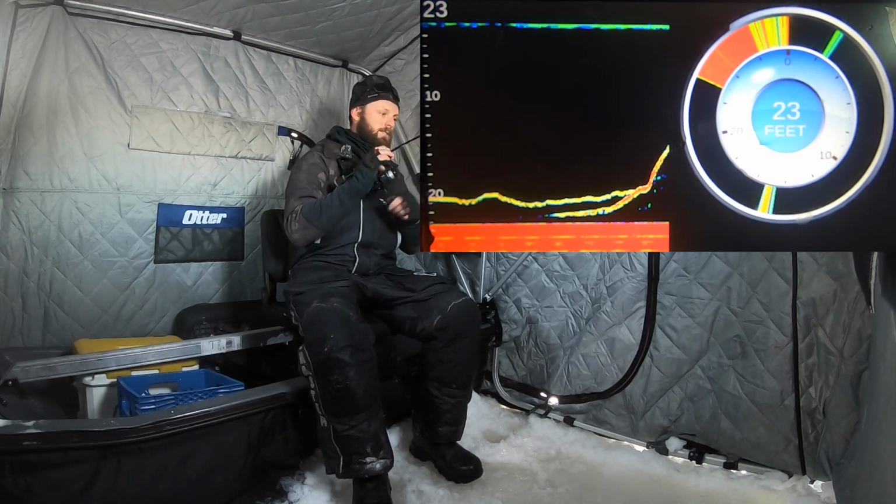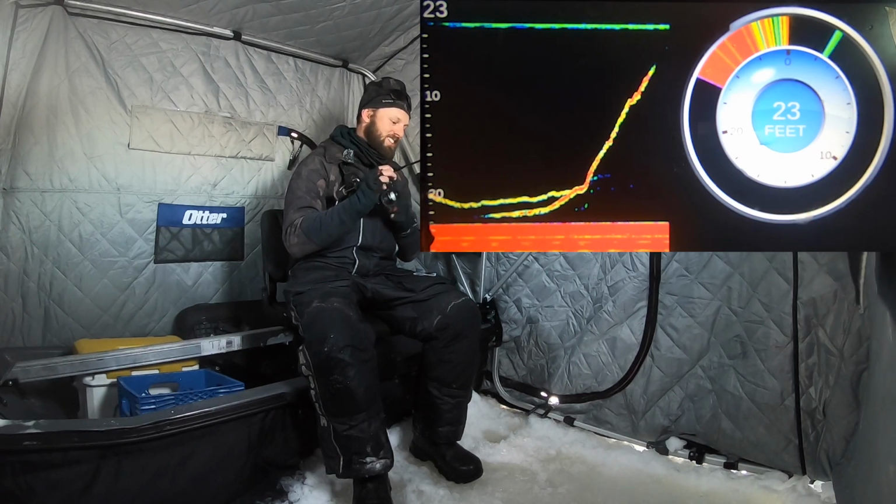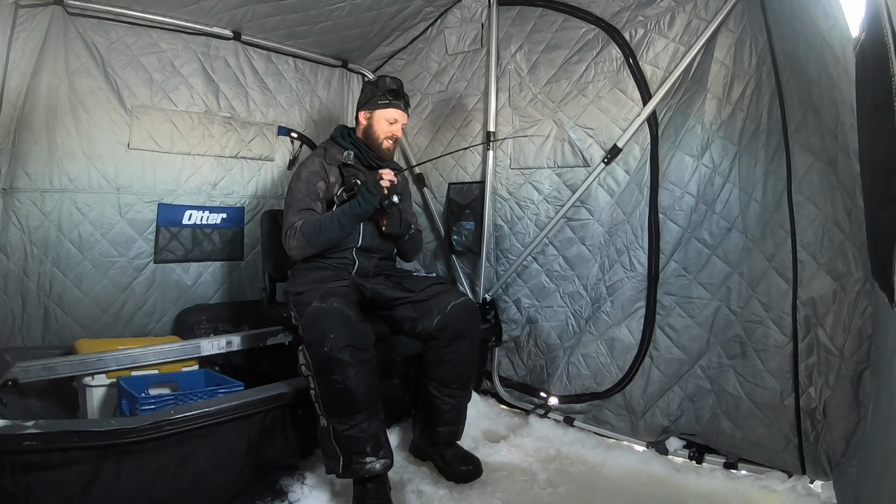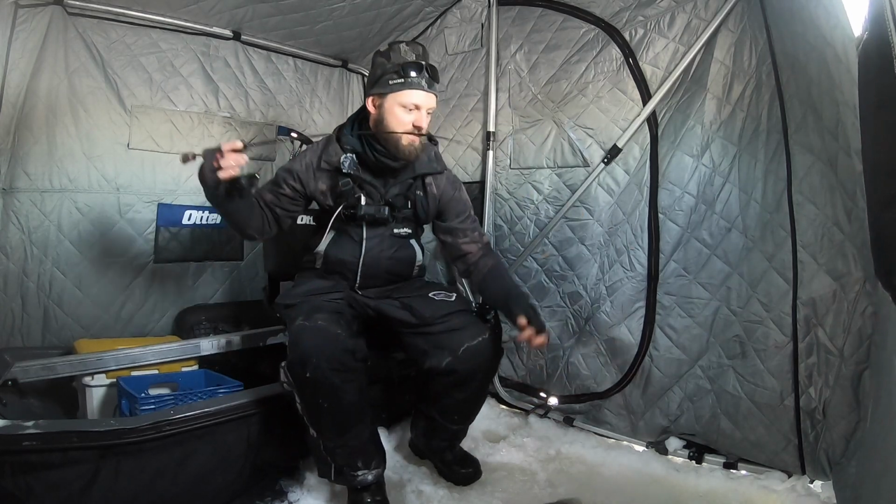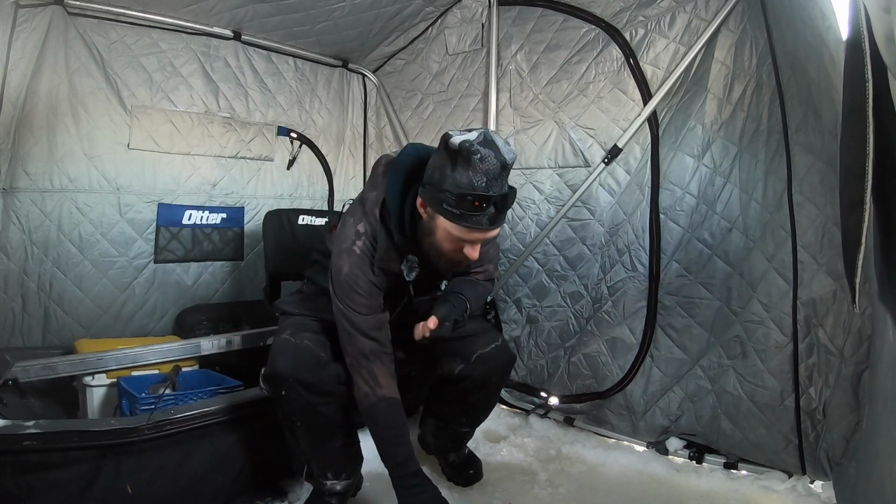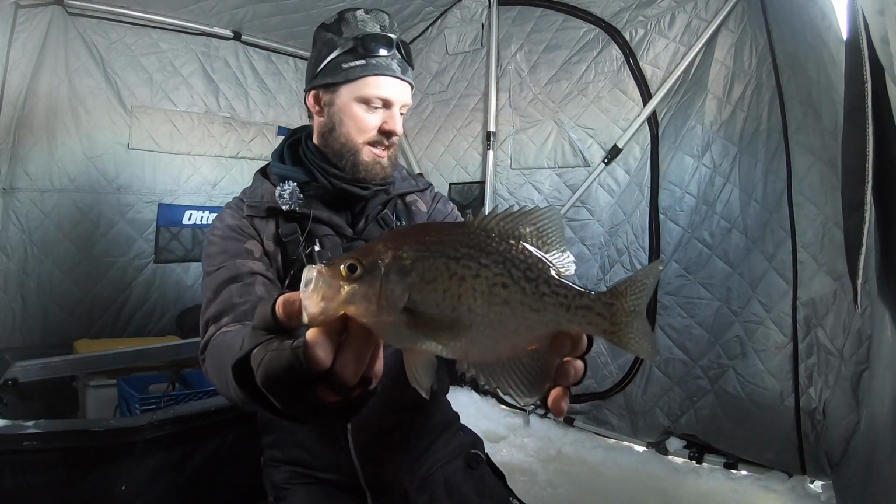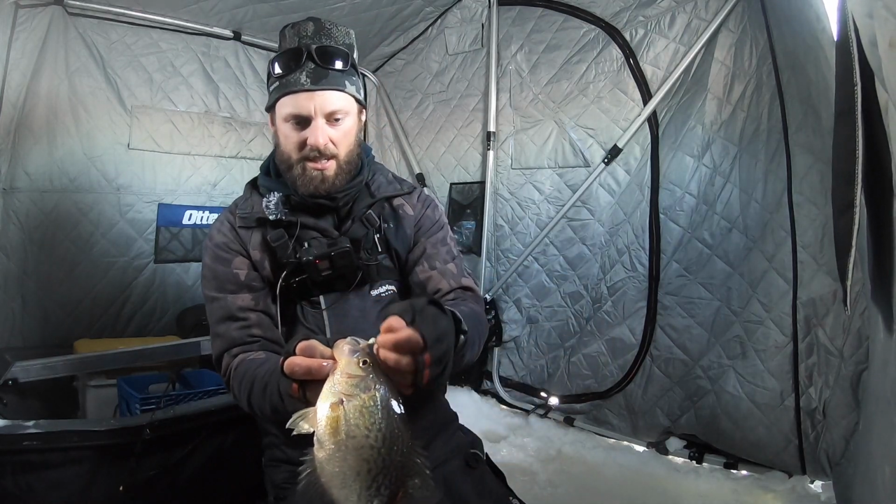Oh my gosh, dude, did that one ever come up and smoke it? We are having some fun now. Where you at, buddy? There we go. Just fish after fish after fish right now. This is about as quick as crappie fishing gets through the ice. Find that kind of sweet spot and get them flying in under the jig like that.